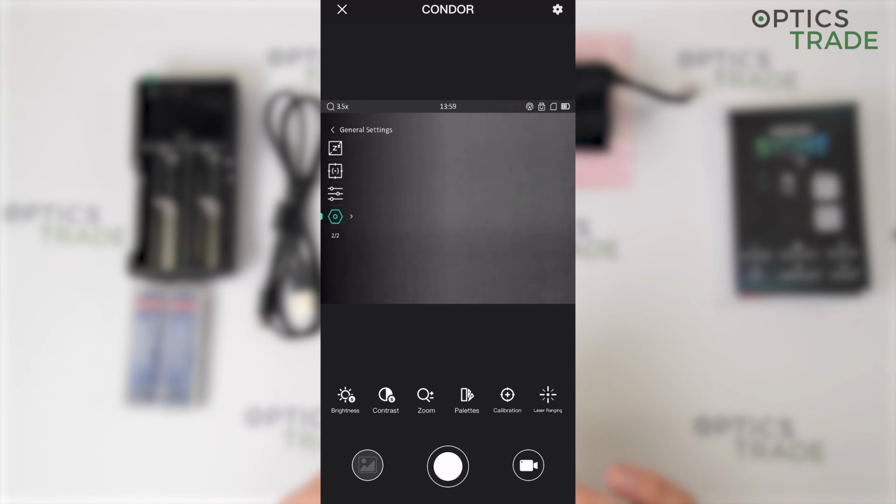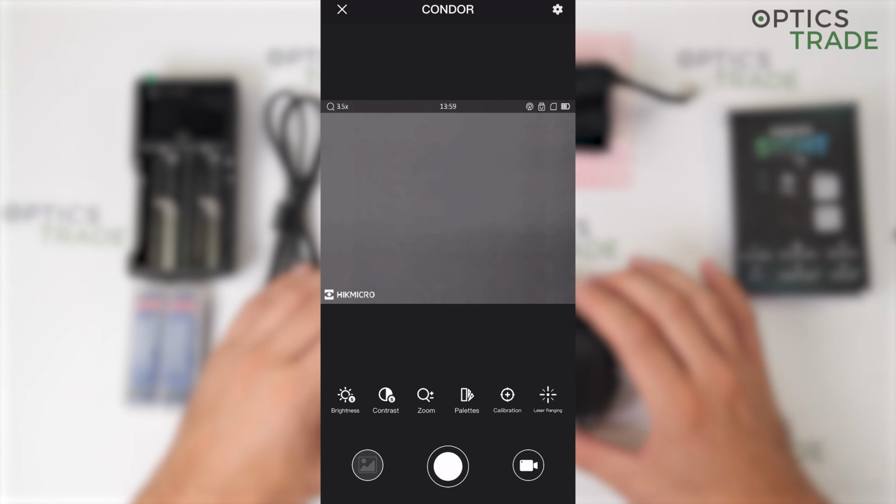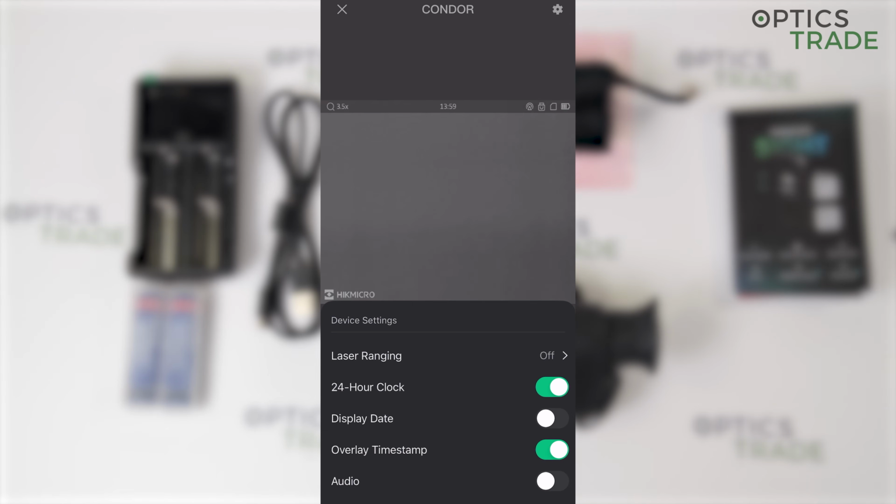If you go out of the menu, now we can see also on the app itself, in the right upper corner we have the settings button, and in this you can make all of the changes like in the device itself.